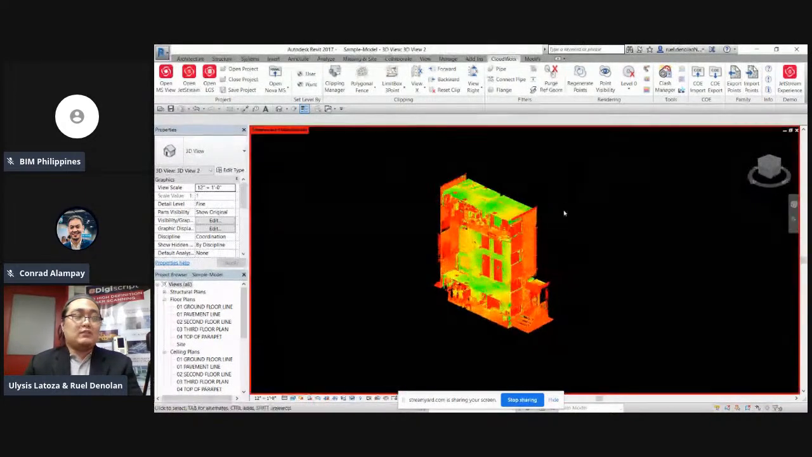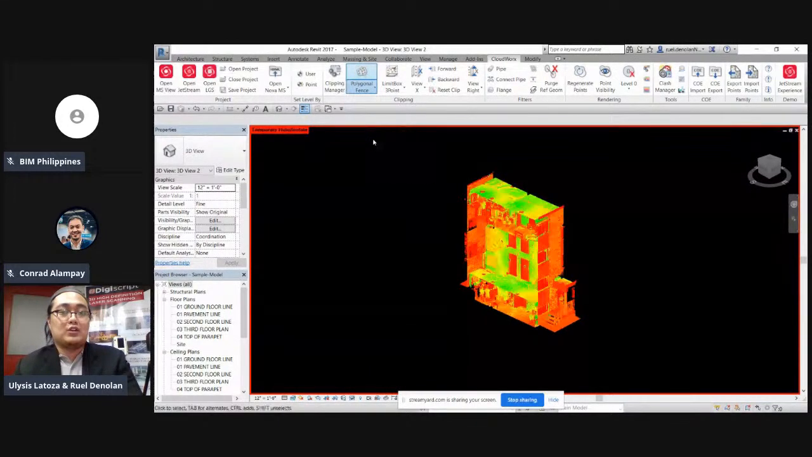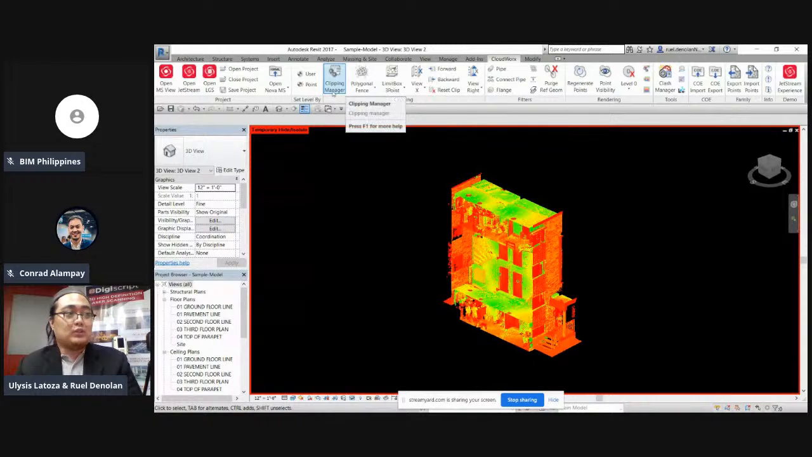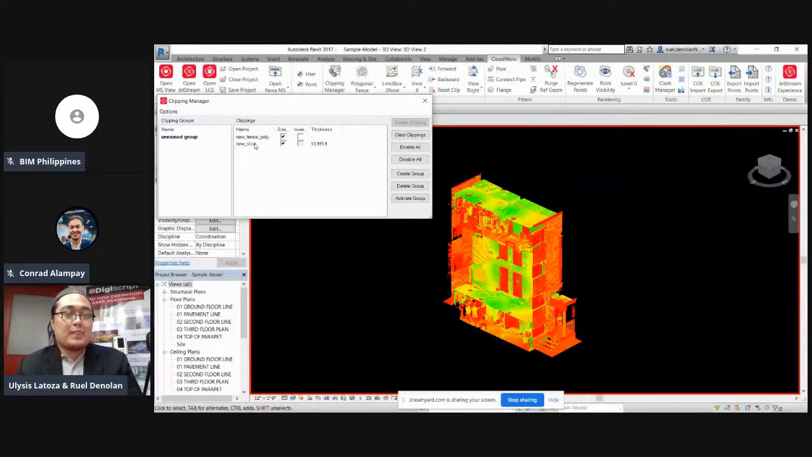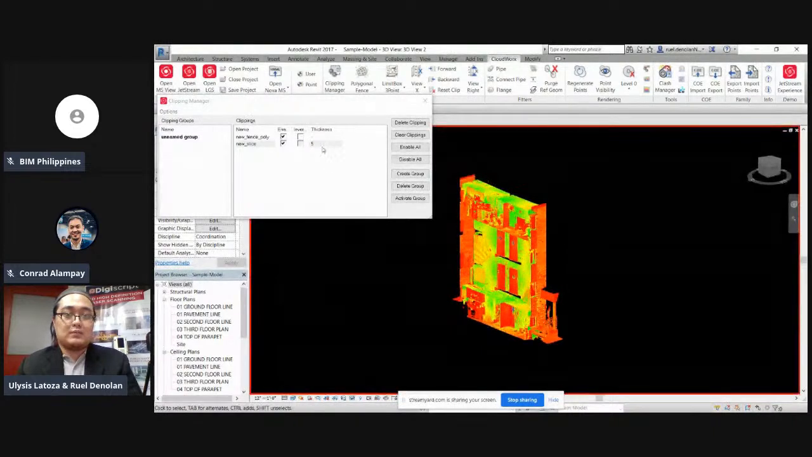area. But the advantage of this, unlike using this box fence, polygonal, circular, the advantage of using this, the view X, punta tayo ng clipping manager. Ito yung slice na ginawa natin, no? Makikita natin yung thickness. So, ibig sabihin, 10 feet yung na fence natin. Pwede siyang i-edit. Kung gusto natin 5 feet lang, magiging 5 feet yung fence natin. Kung gusto natin mas malaki, gawin natin 20 feet.